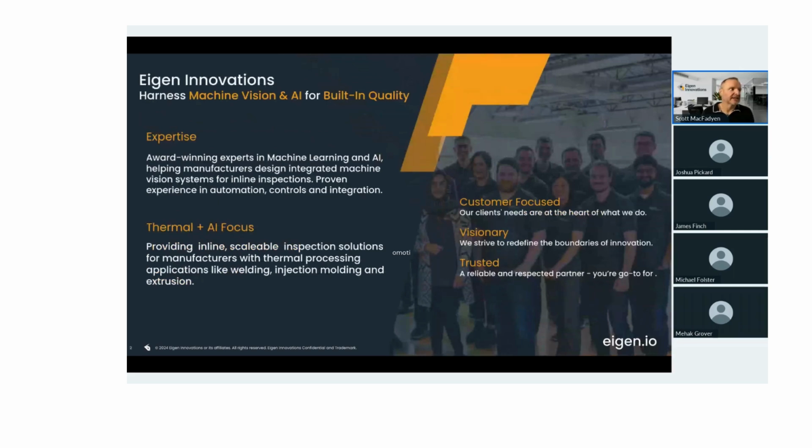A little bit about Eigen to kick things off. Eigen was founded in 2012, and we're based in Fredericton, New Brunswick. Not exactly a manufacturing hub, but we have an amazing engineering school at the University of New Brunswick, and that's actually where we have our roots. We are a combination of machine learning, AI, and engineering experts that have been really focusing on helping manufacturers derive the ultimate amount of value they can from machine vision solutions.